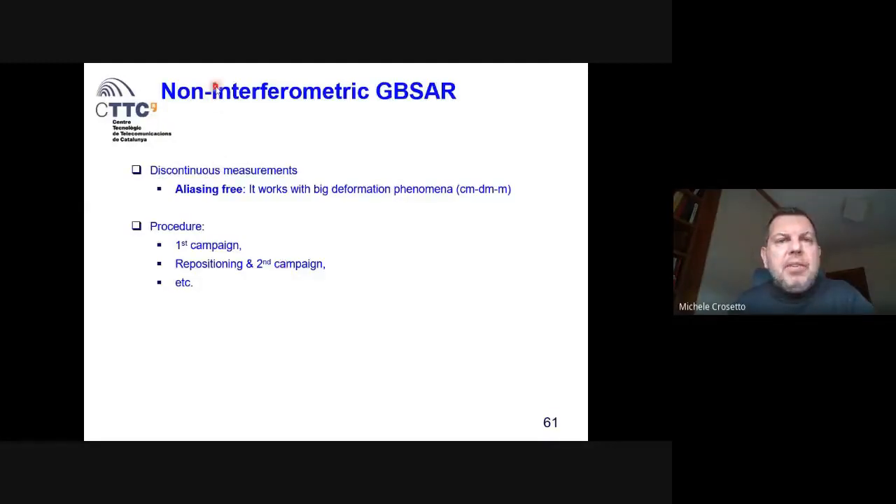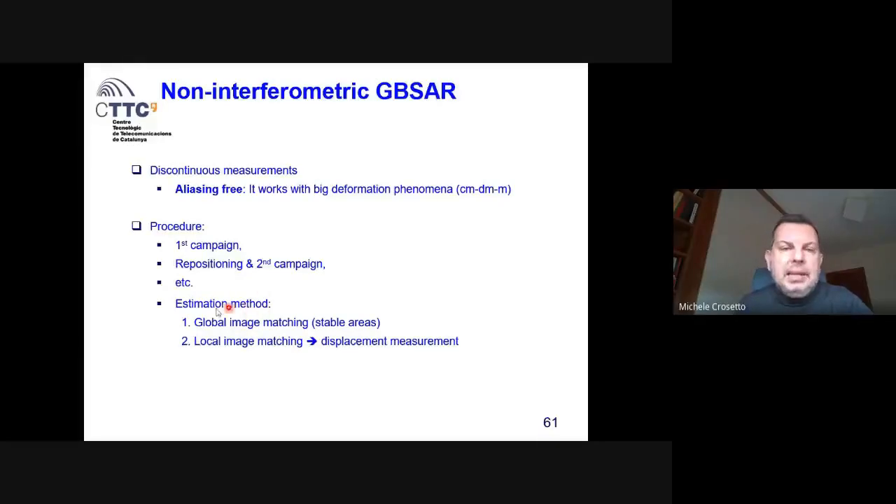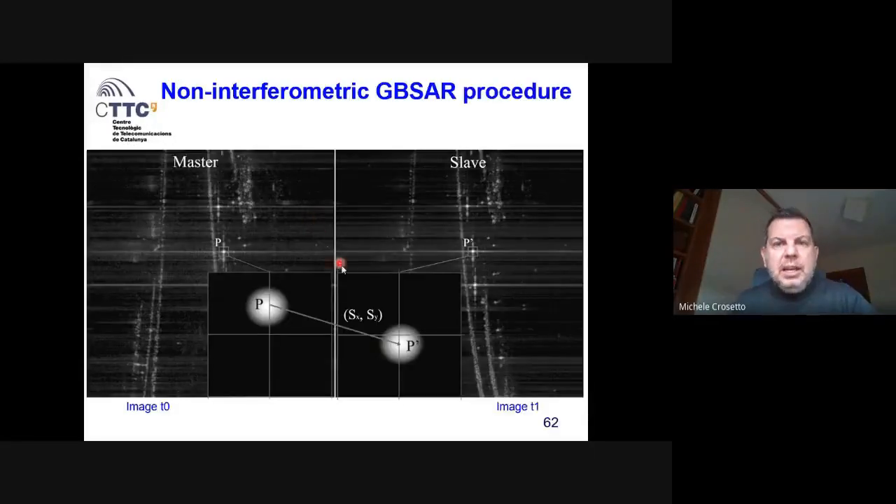I come back to the non-interferometric. Non-interferometric means that we are not using the phase. The procedure is the typical discontinuous one, so first campaign, repositioning, second campaign, etc. What is the idea in this case? The estimation method is basically image matching, okay? So image matching means finding the homologous point of a given point in another session. I show you an example here.